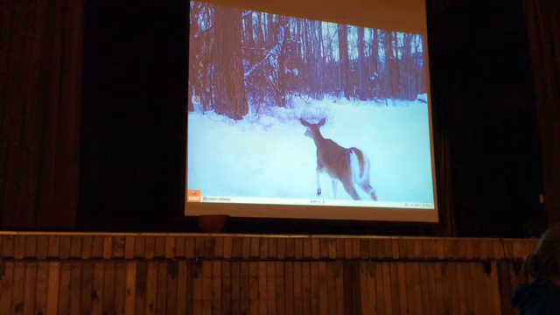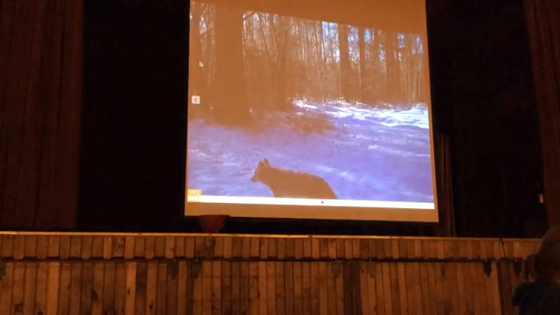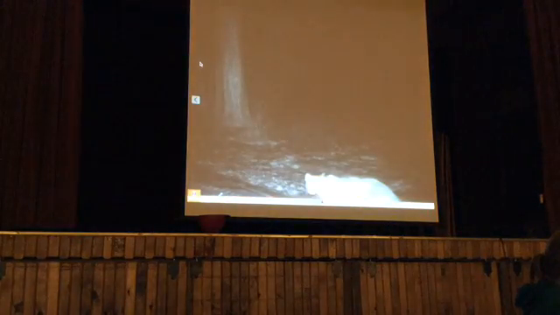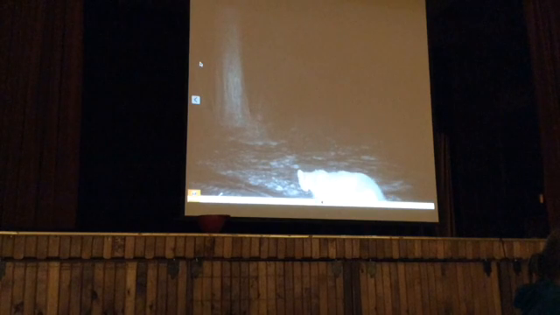Yeah, it's so beautiful. Okay, and then more coyotes on the 25th. Cougar again on the 3rd of March. It's probably the same cougar if it's traveling this zone. I think that's it.